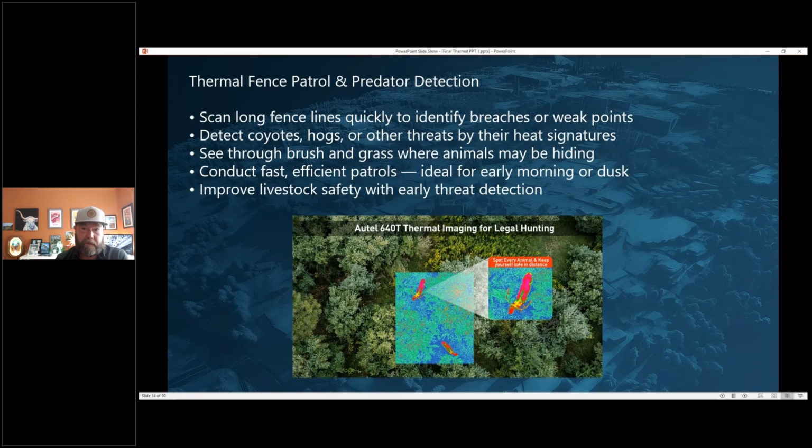doing patrol or predator detection, whether it's coyotes, hogs, or other threats, you can see their thermal signature, and really improve threat detection and livestock safety. So this is just an Autel 640T example of what it would look like overlaid with a daytime photo versus the night vision view or the thermal view.